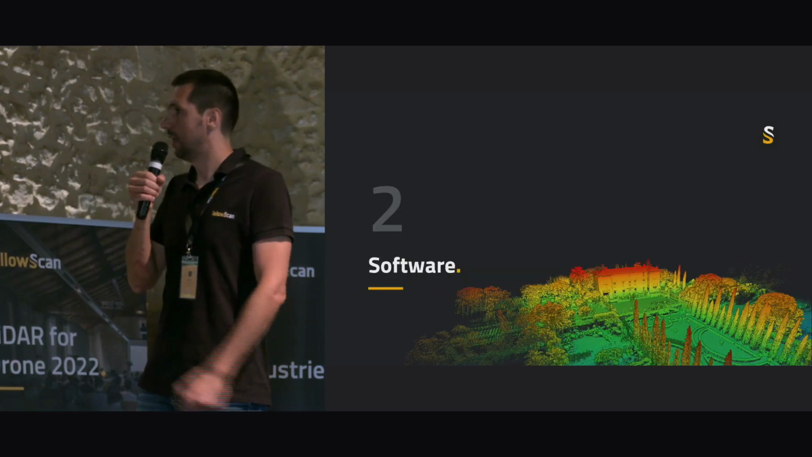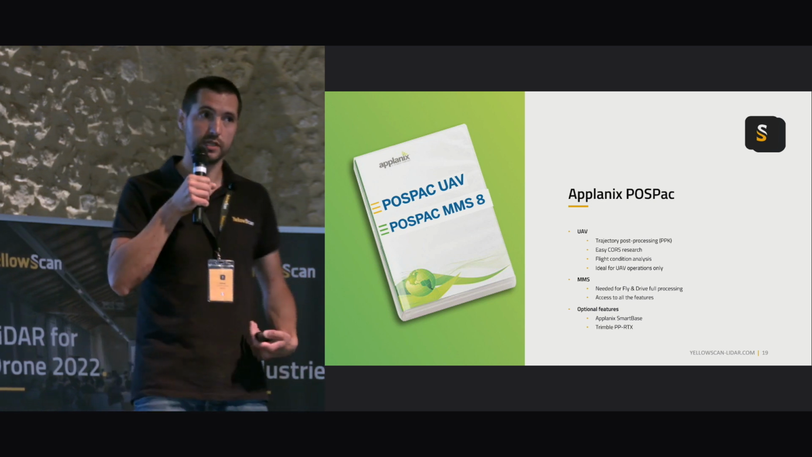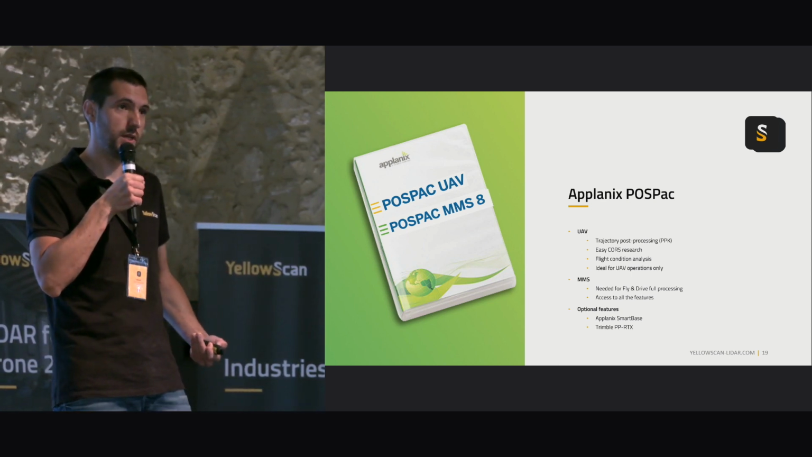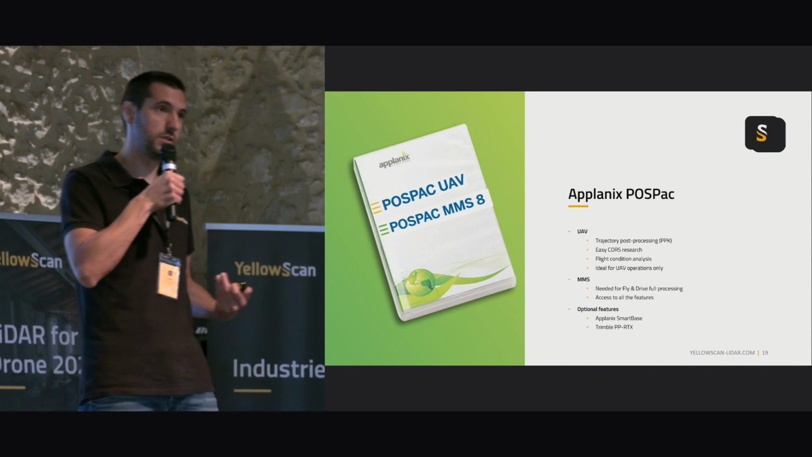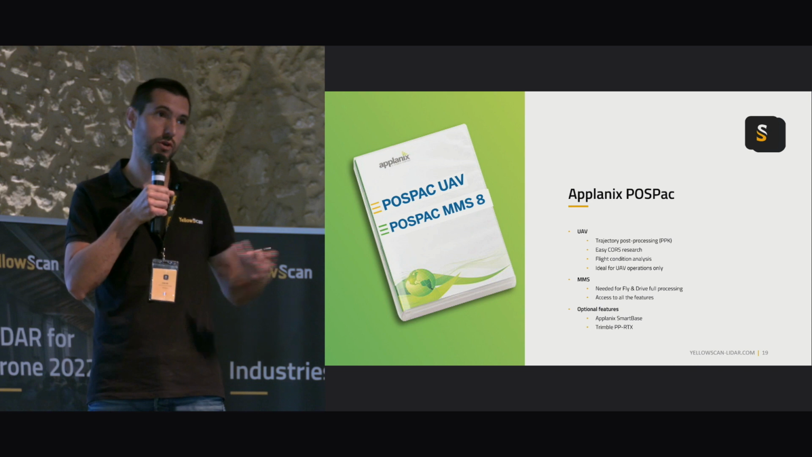Then we go to software, truly software. In our process, we are using, of course, APX IMUs in our system, so we need Postpac to process a flight trajectory, or drive trajectory.